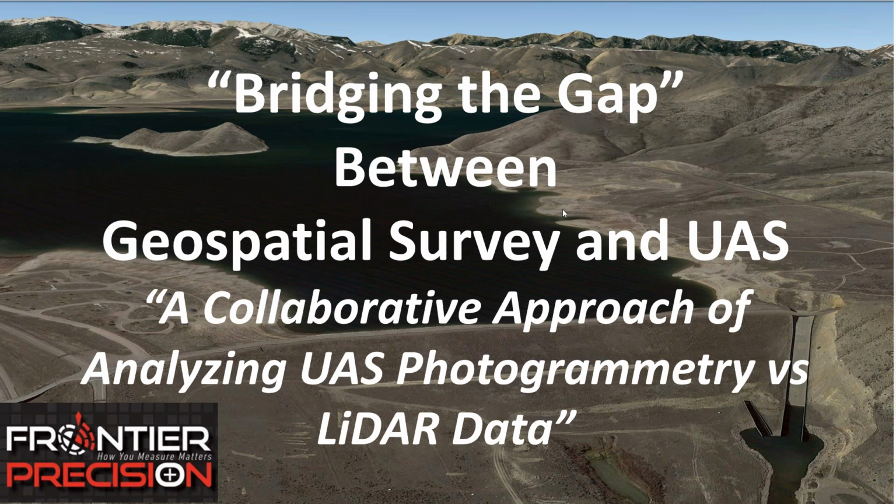Today, we're going to have a bit of a team approach to this. We'll do a little introduction here in a moment, but the topic today that we're going to be covering is bridging the gap between geospatial survey and UAS, talking about collaborating across geospatial platforms and sensors and accurate data collection as an approach to a UAS type of project, whether it's photogrammetry or LiDAR. You can go to the next slide if you would.